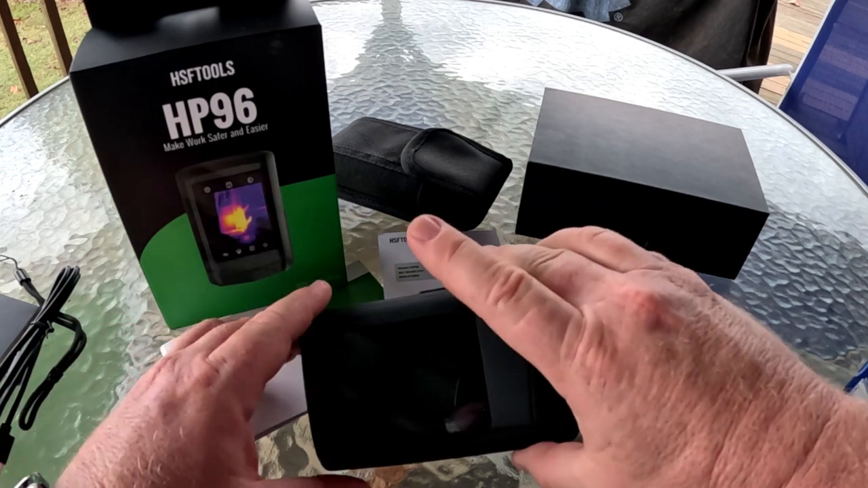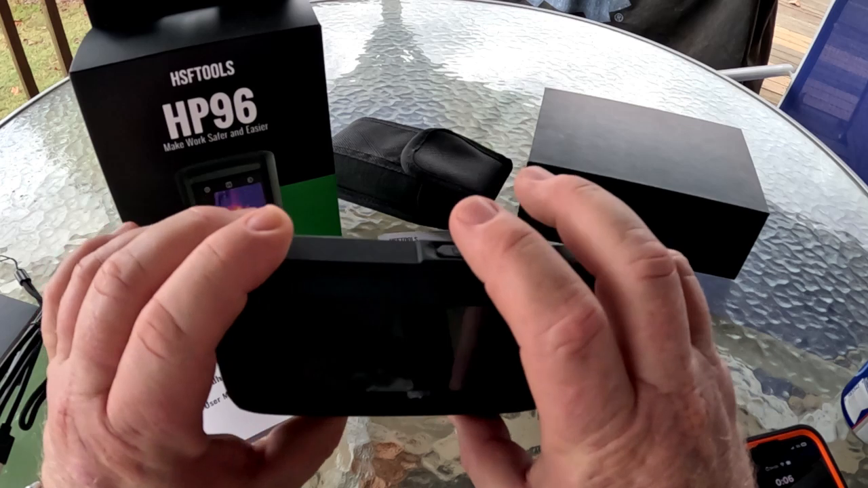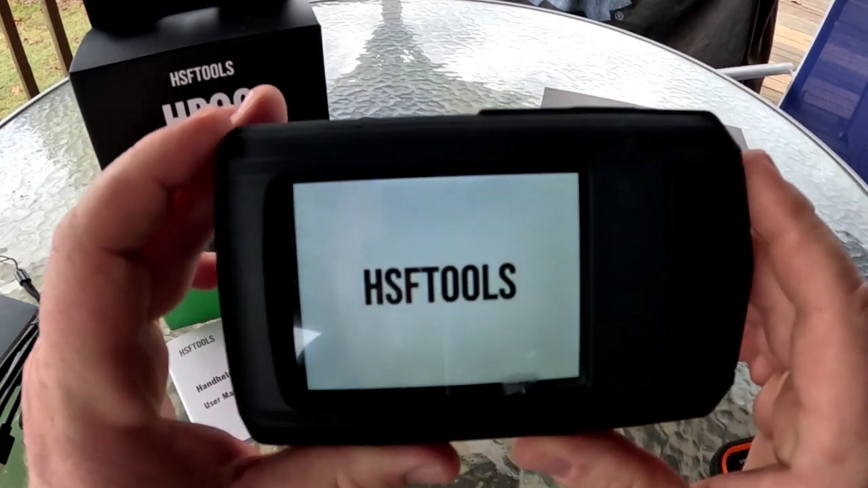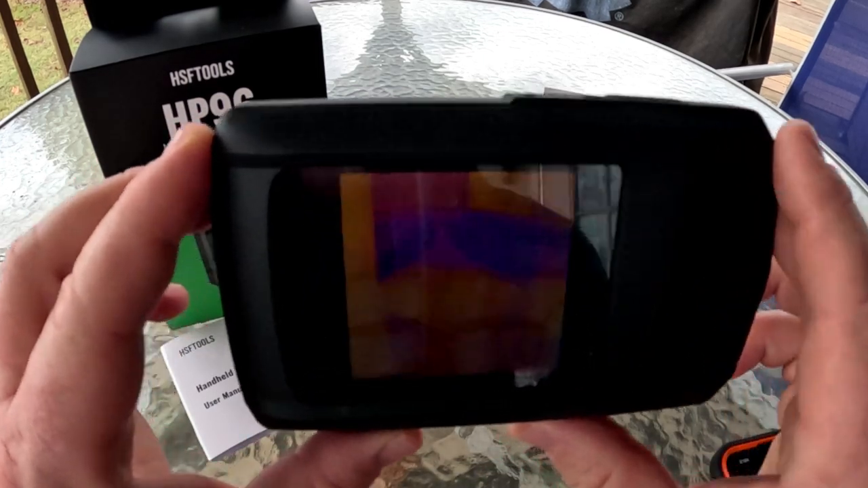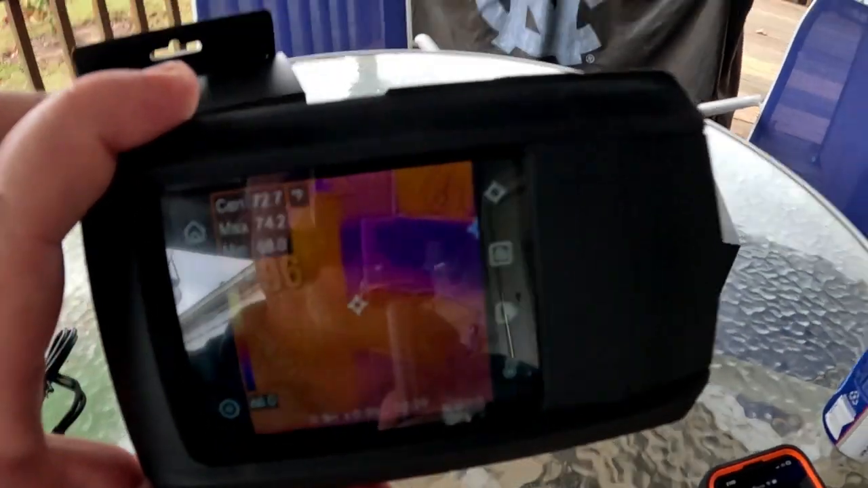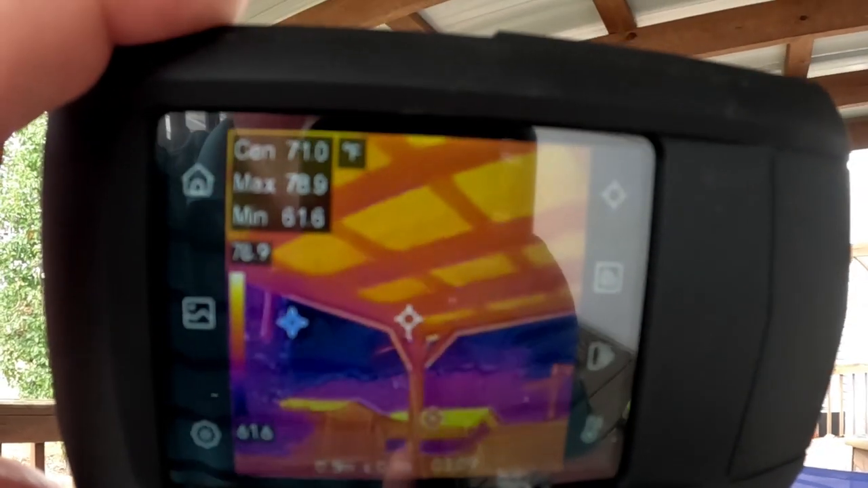Alright, so you saw some footage on how it operates, and let's get it turned on so you can see how it looks as you're using it. So there is our screen there. So there's the cover over my deck.